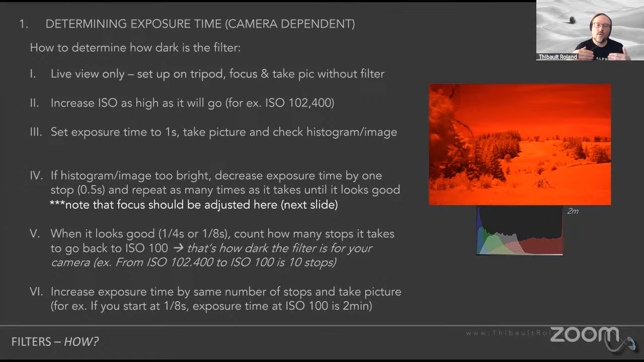So this is a very good way to figure out for yourself what the combination of your filter, lens, and camera corresponds to and how dark these are. The next time you're going to take a picture, just take a picture at this super high ISO. Again, you're going to be checking your focus, which is the next slide I'm going to talk about.